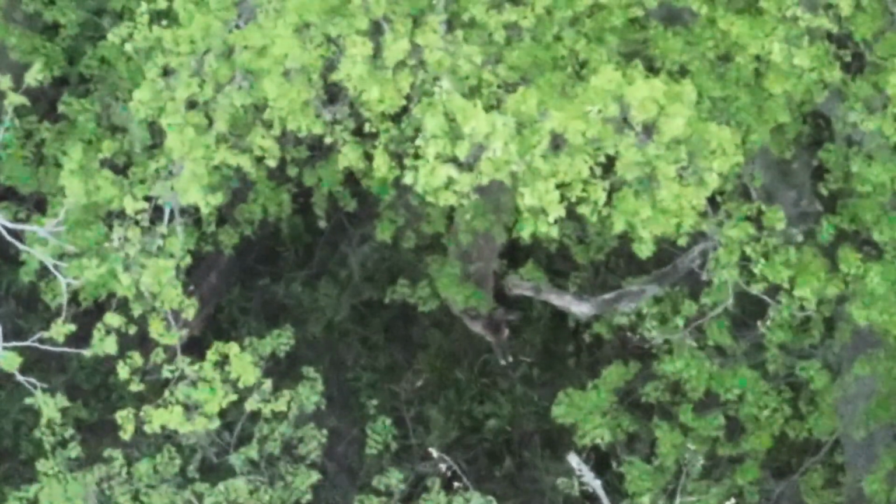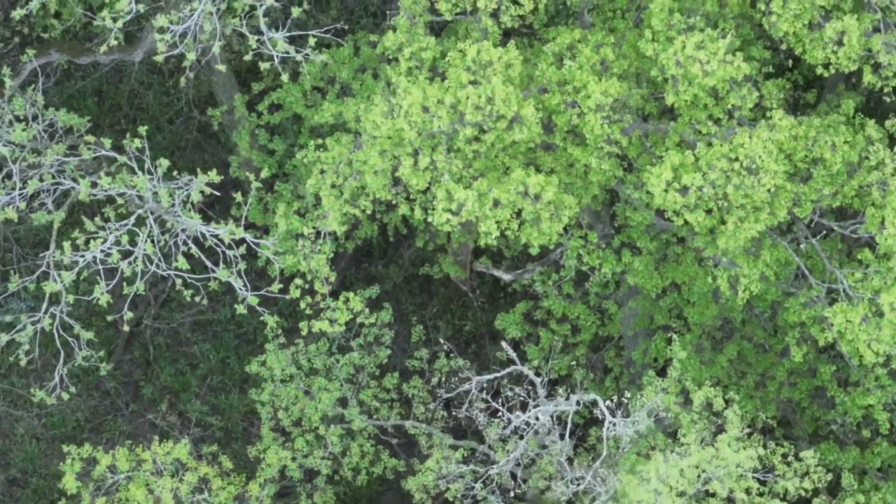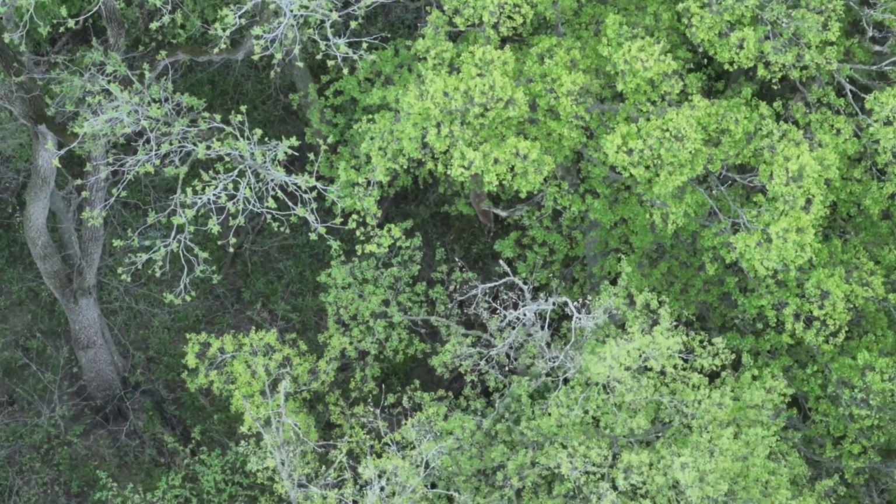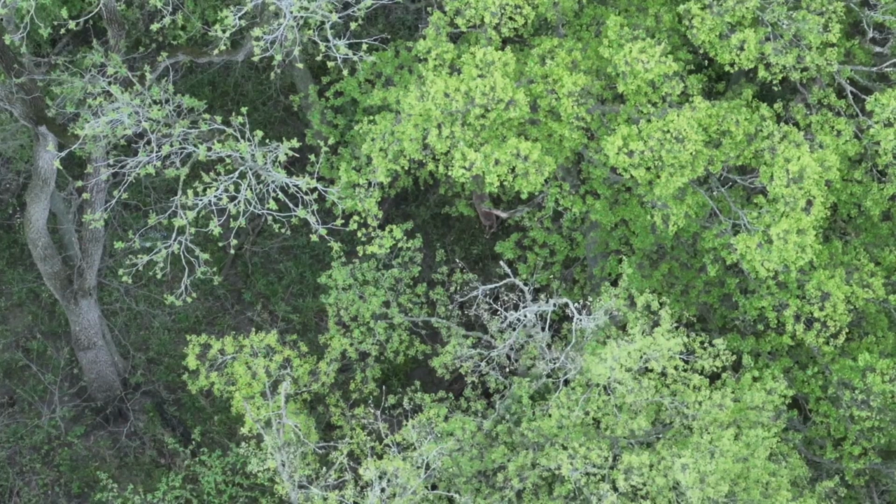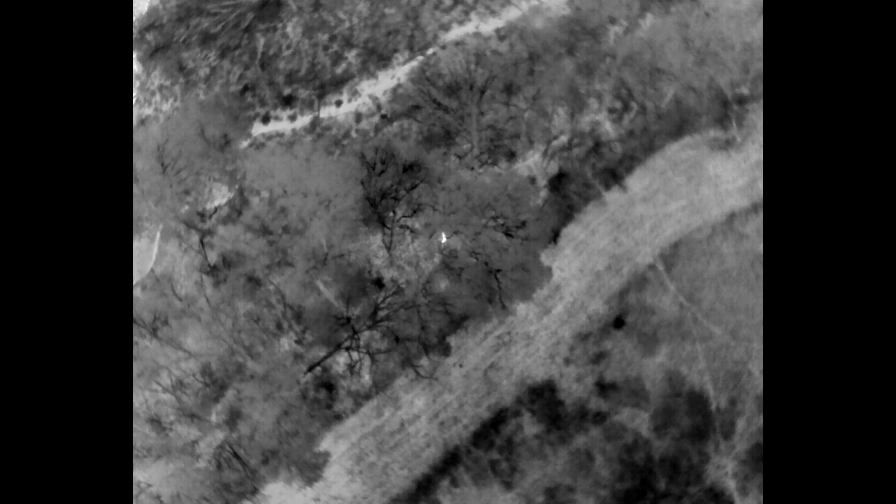The new pilot with Drone Deer Services has learned that pretty quickly. It's not hard. Wind makes it more difficult, but it's certainly a skill that you need to do this type of work, and it will help us out as we get towards the hunting season.